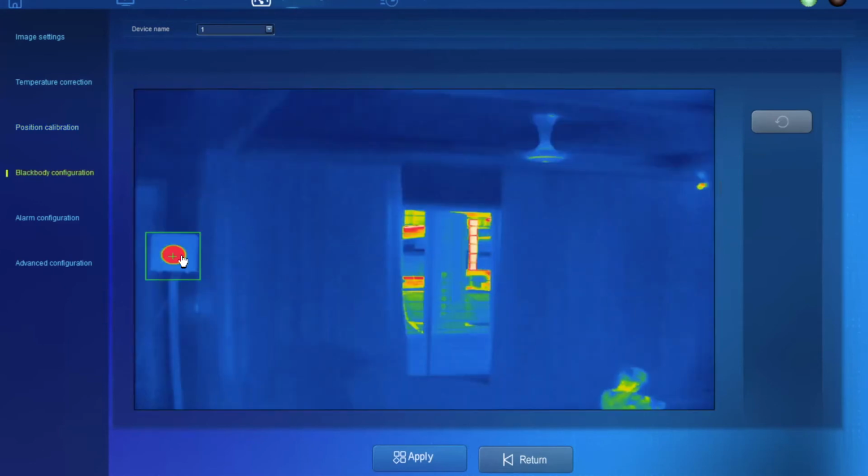Black body. This is where we let the camera learn where our black body is. The black body will always consistently dissipate 37 degrees Celsius as a reference point for it to get an accurate reading.